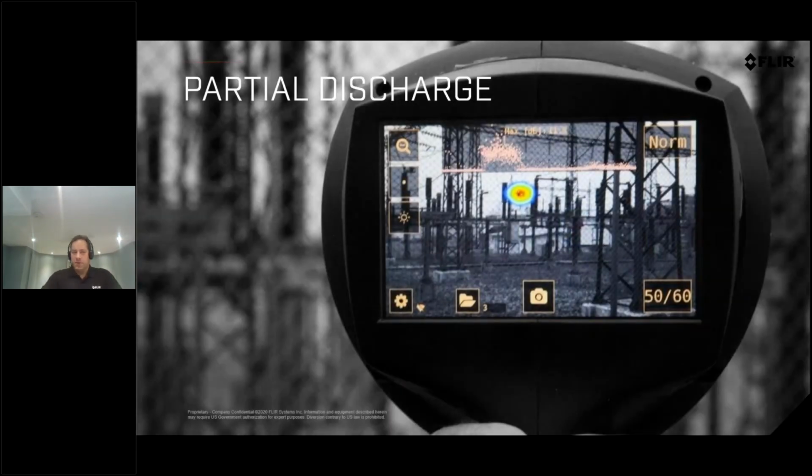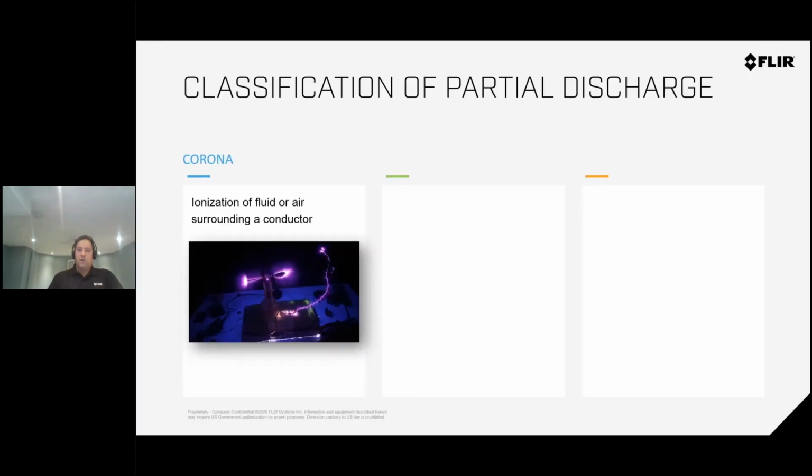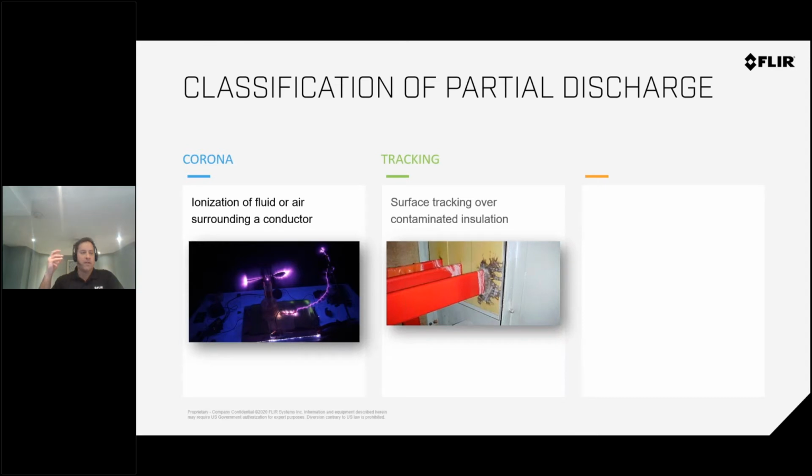Now let's get into partial discharge. What is that? What classifies partial discharge? Corona. You've probably heard of, not the virus, but the corona effect, which is ionization of the fluid or air around a conductor. If you hear a buzzing sound sometimes from electrical towers or equipment, there's probably some kind of corona effect happening.